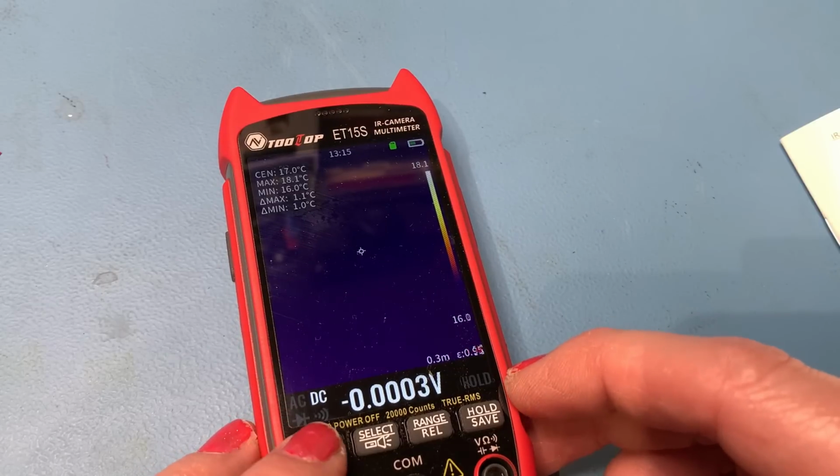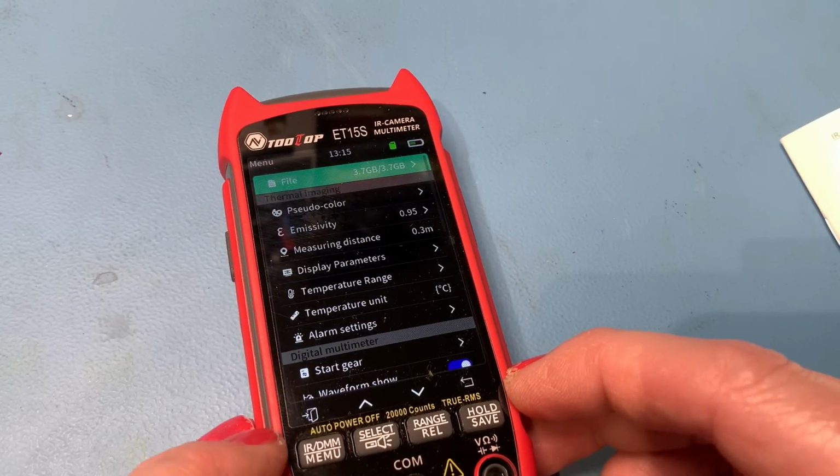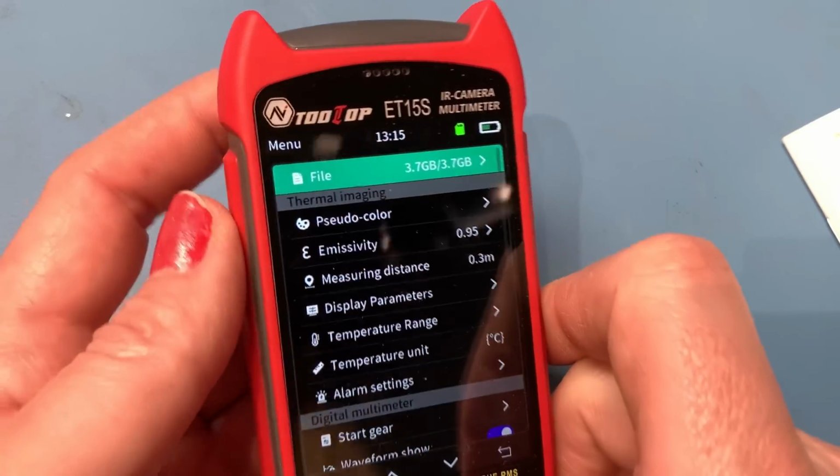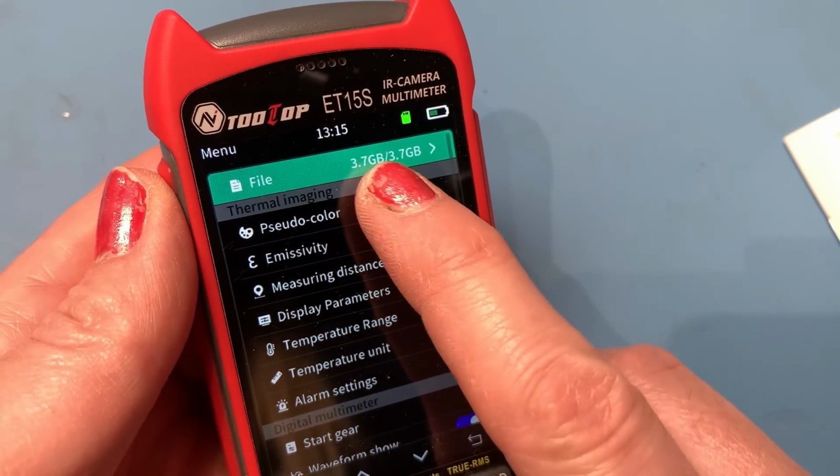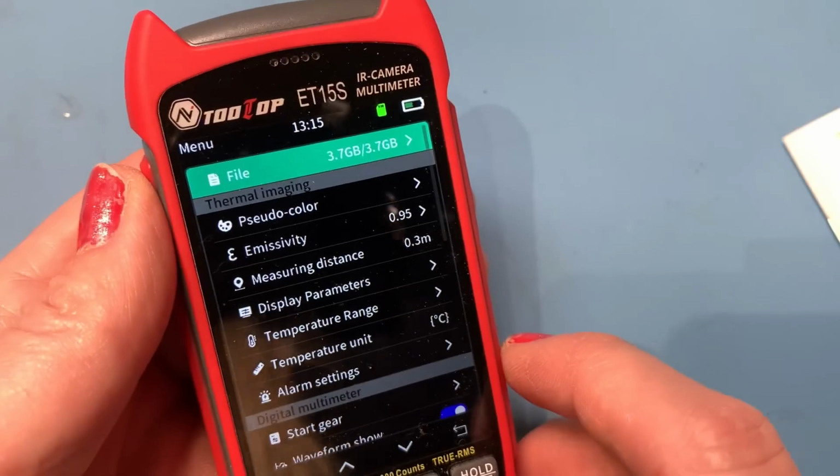Okay, so let's take a look at the menu. I said we were going to take a look at this in a bit more detail. And you have actually got loads of stuff in here. So you can see there's the SD card. It tells you it's 3.7 gigs.